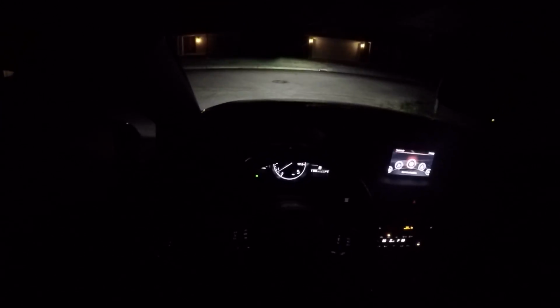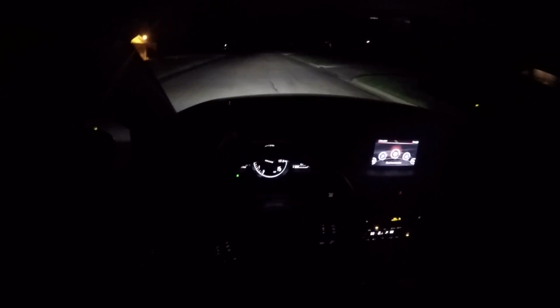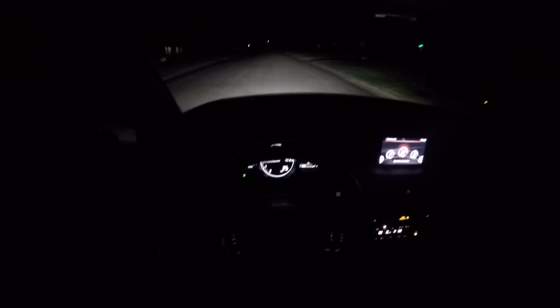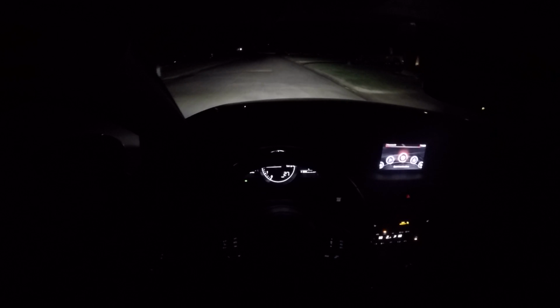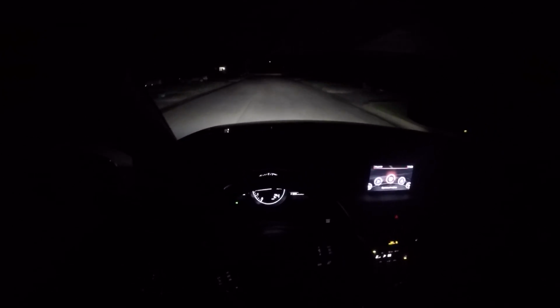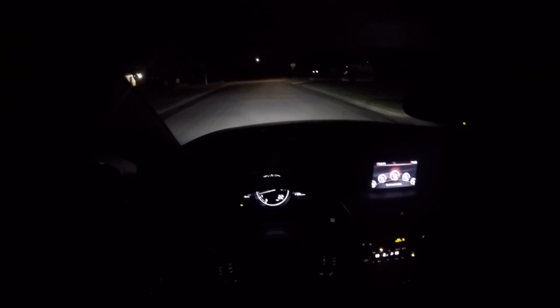Now, a few cool things to note. This heads-up display is a lot better at night, just because you can basically see right through the plastic, and it almost looks like the information is kind of just floating on the road in front of you. So it's not as distracting as it is during the day. And this does have adaptive headlights, so what that means is if I'm driving right now and I turn left or turn right, I don't even know if you can see it, but if I turn left, the high beams turn with the car. It's pretty cool.